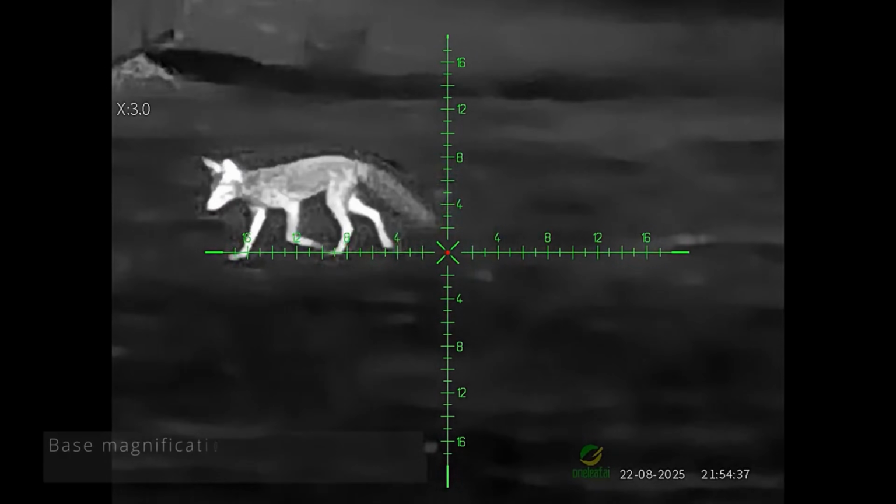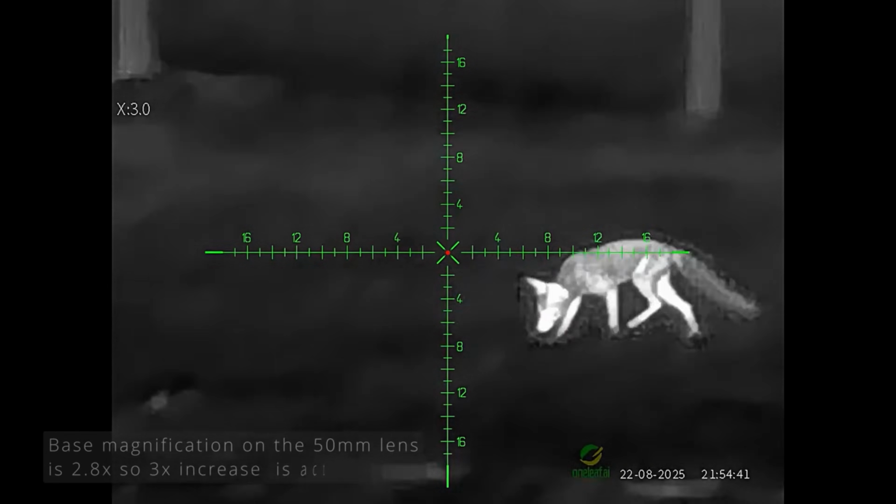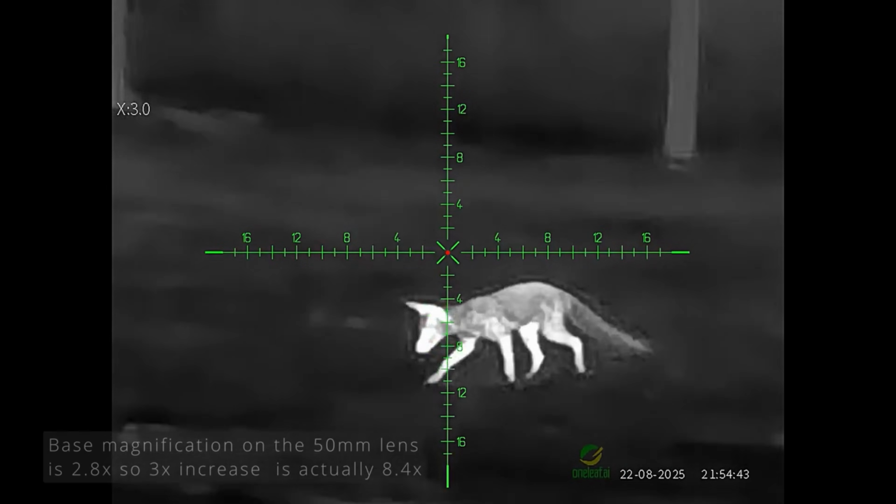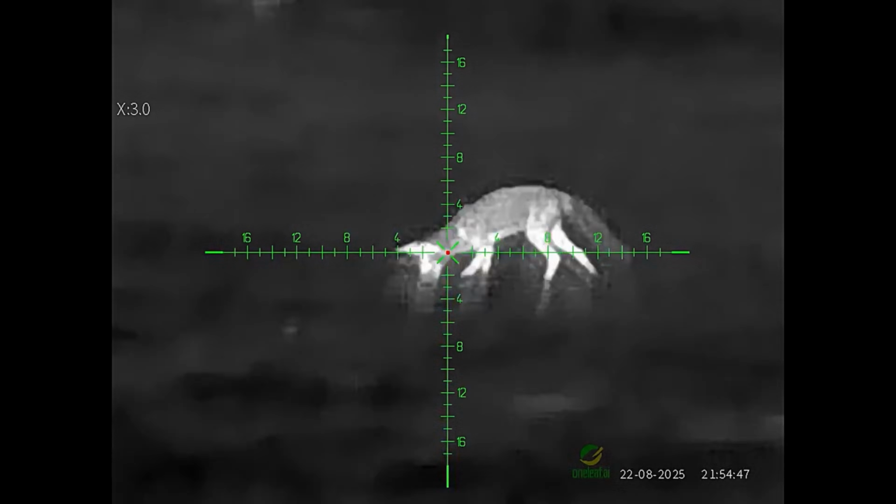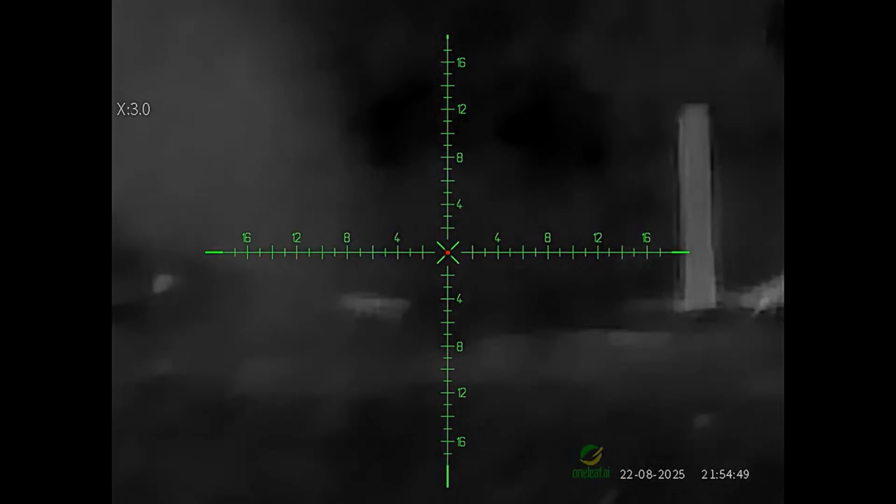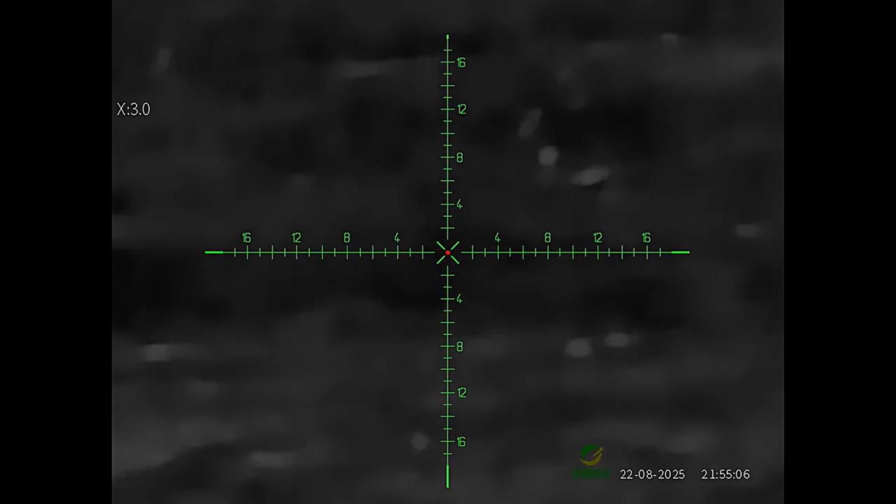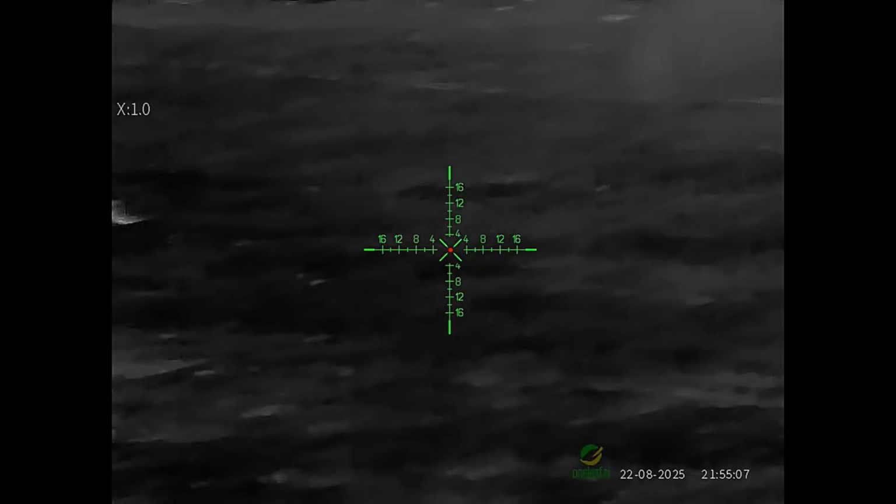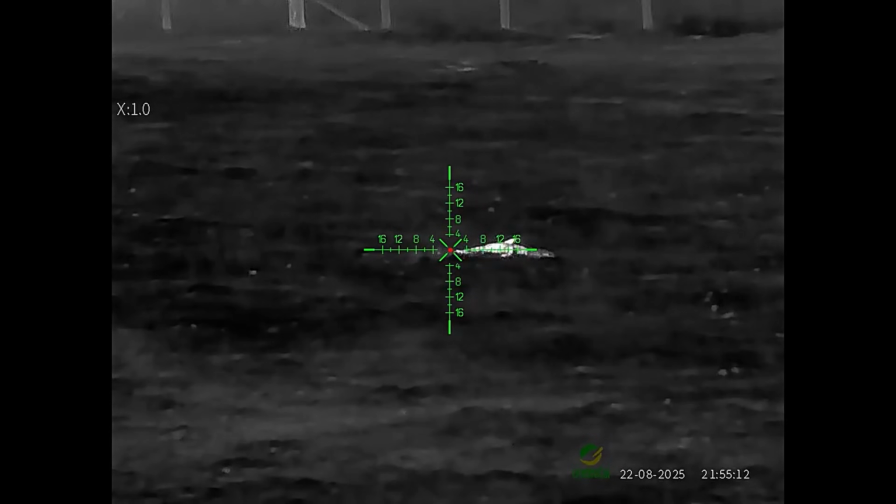As you can see, I've just increased the magnification. I've increased the base mag to 3 times. I thought I'd misplaced that shot then, but as I got back onto the scope after reloading, I saw it's just dropped about 4 metres from where I shot it.